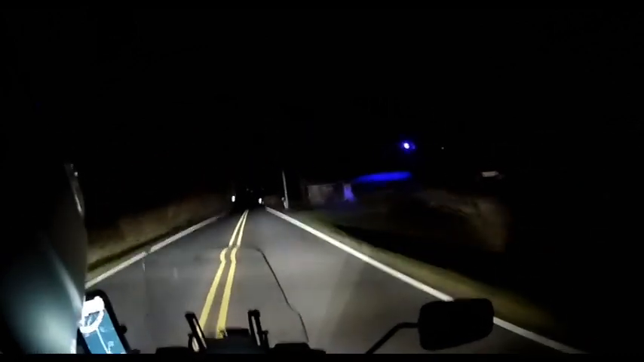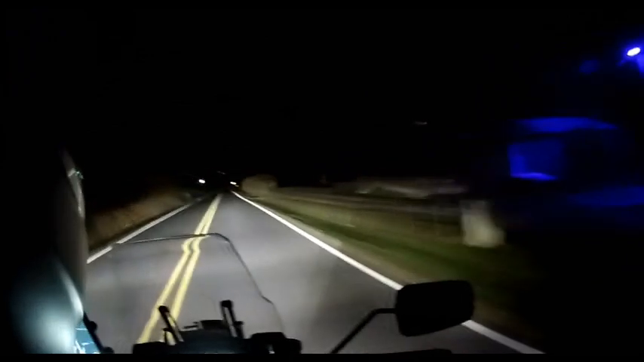A mile to my next turn, and it looks like it's a straight line until I get there. Huh. That was fun. That's a workout too. I can feel that in my shoulders.